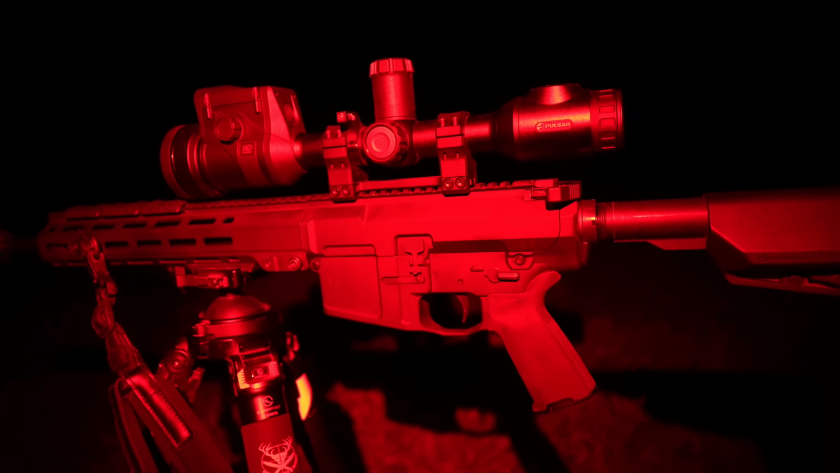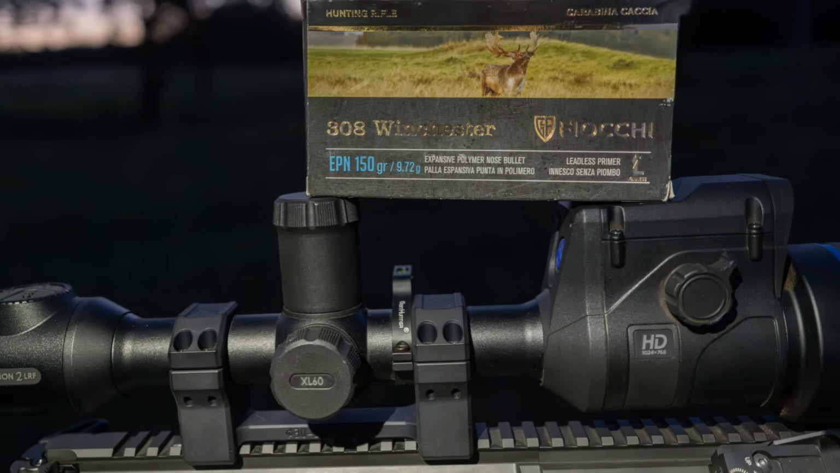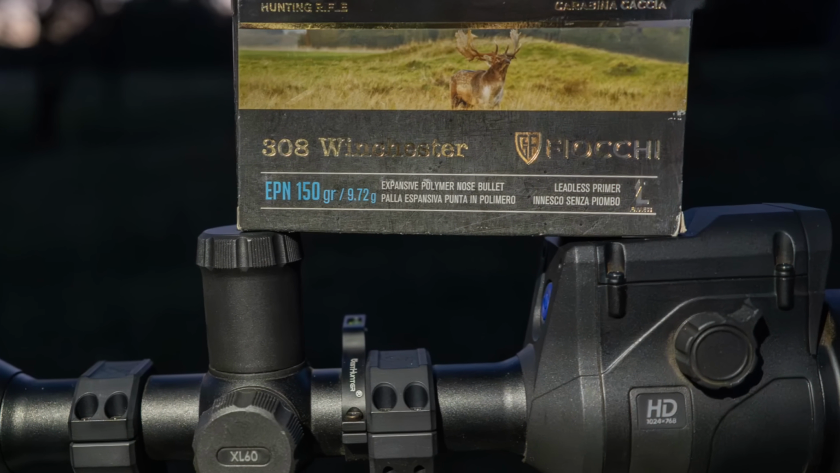So plan is chew into some where I can with the subsonics, swap over to the Fiocchi 150 SST supersonic rounds, chew into the bigger numbers with those. So far it's working very well.